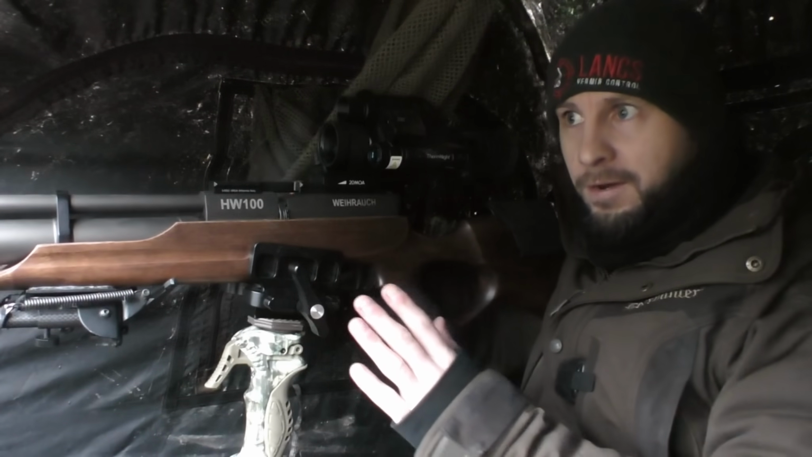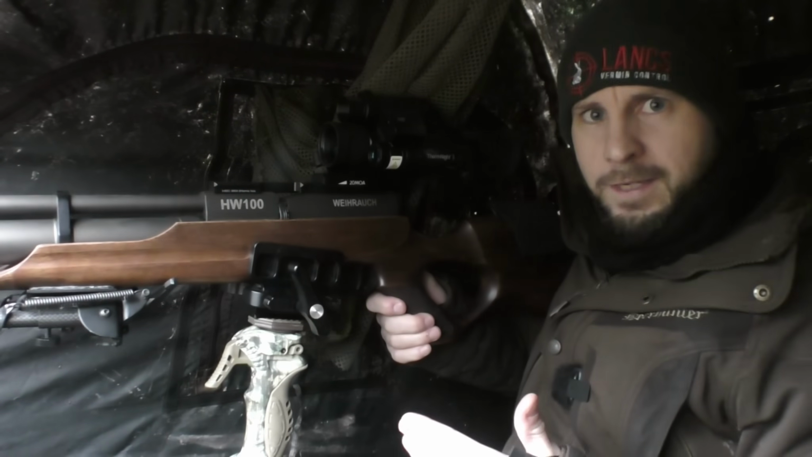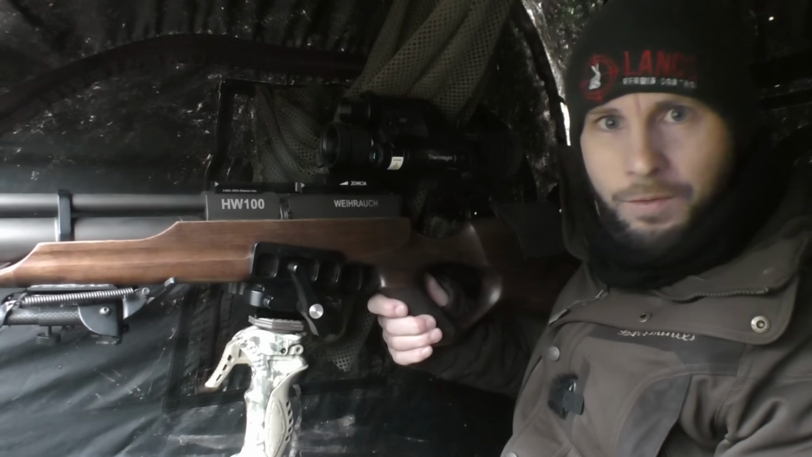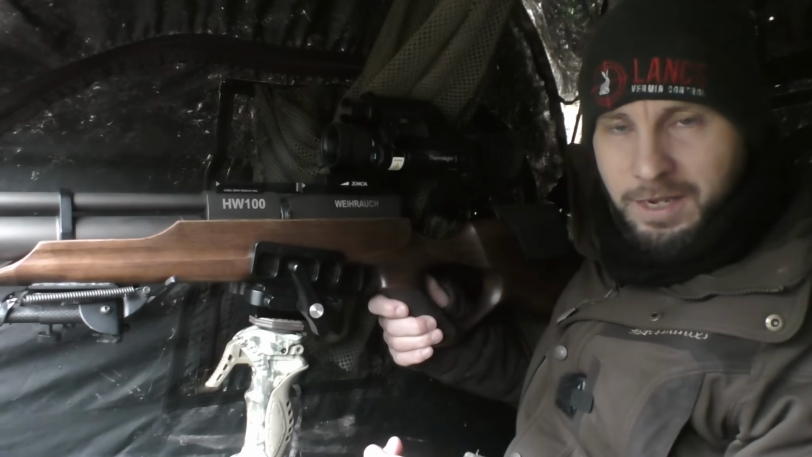That's 3 down already, which I'm really surprised at. They don't usually come in. I was expecting them about an hour, hour and a half. Within 10 minutes I managed to get the first one, managed to get another 2.